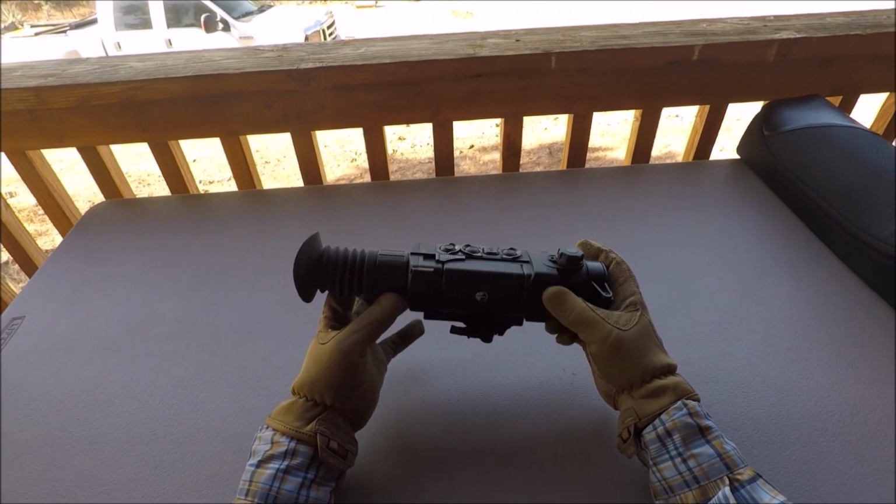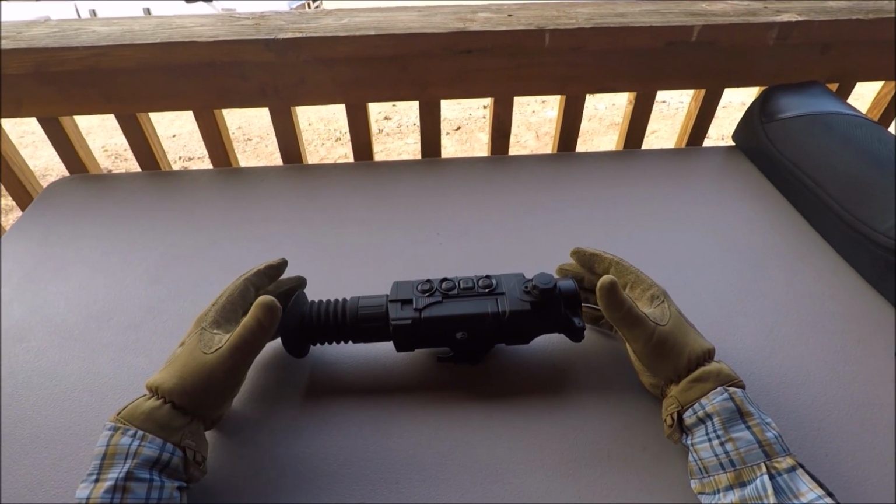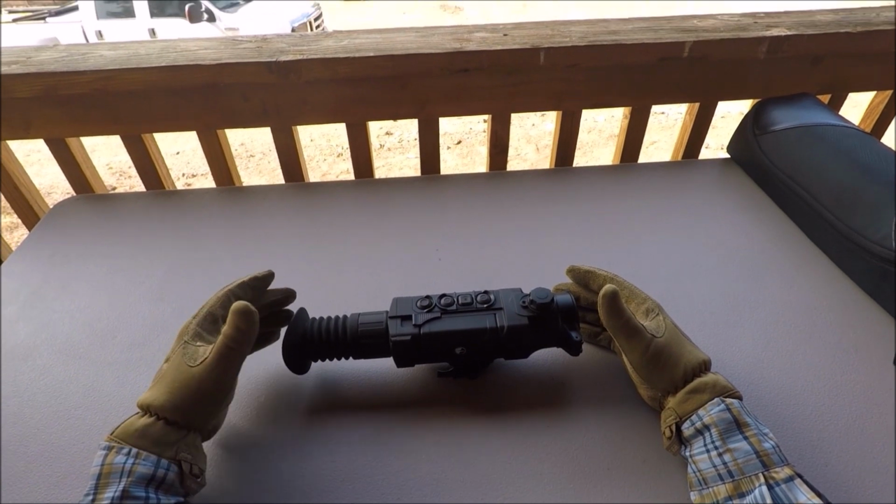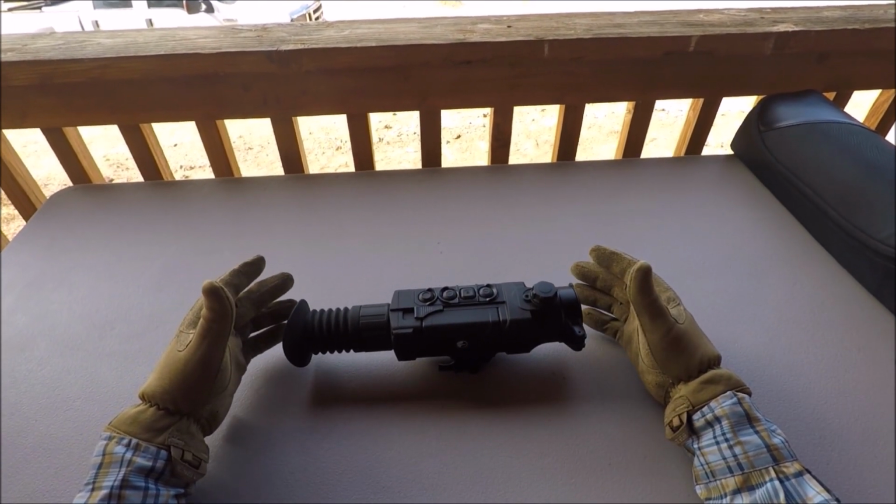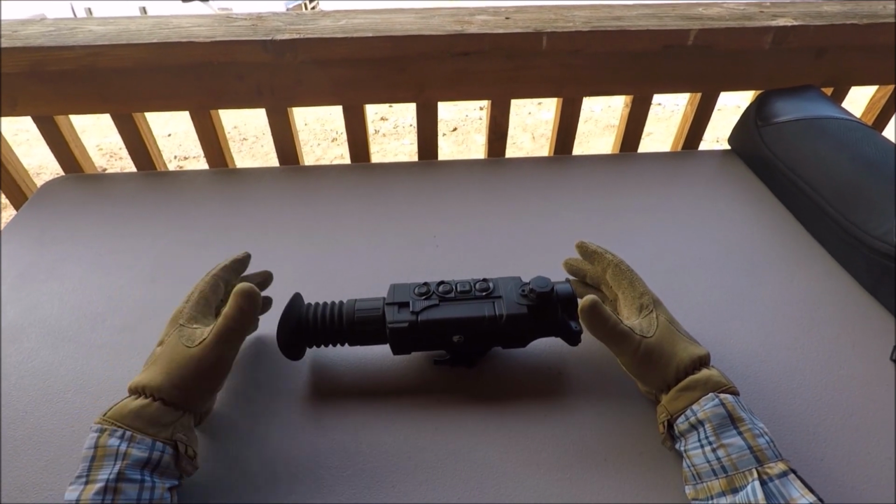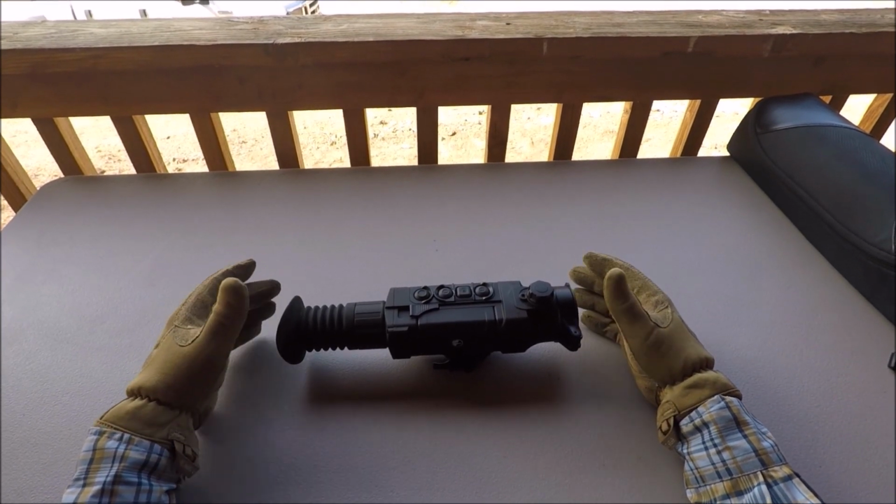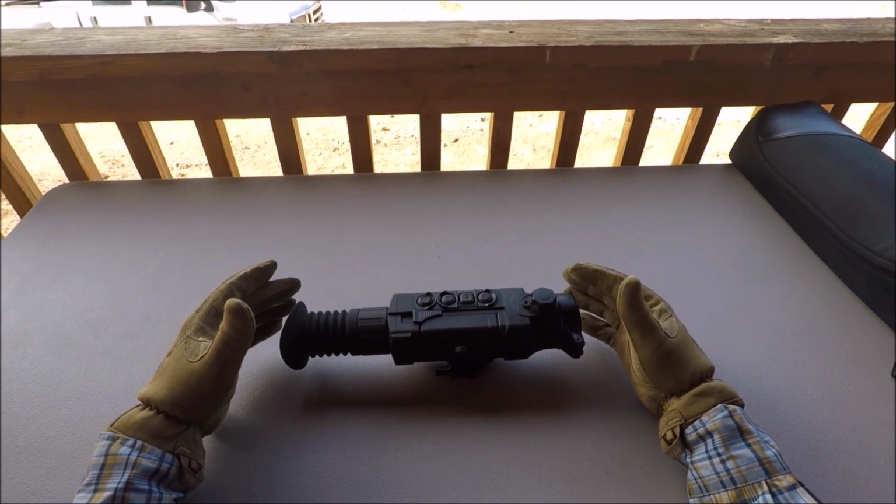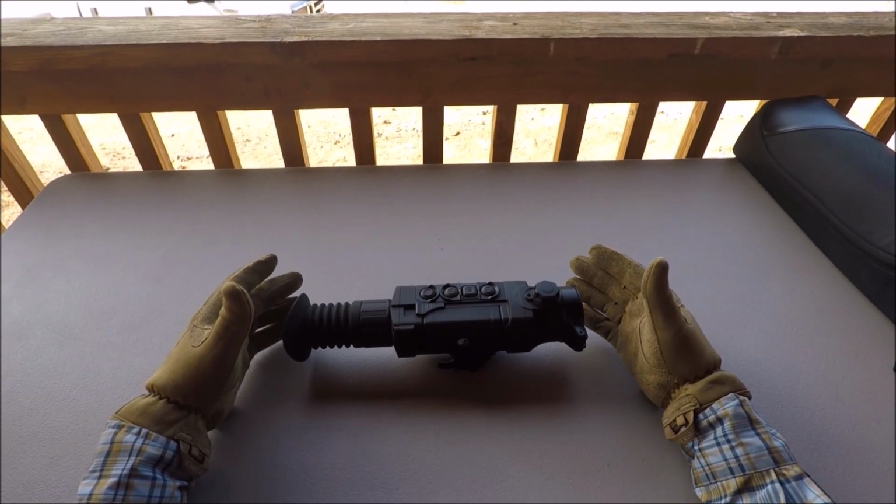The Pulsar Trail XQ38. For the last 6 months or so, I've been checking out all the different thermal devices out there, handhelds, weapon sights, clip-on devices, and just trying to find the right one that fits our needs the best before taking the money out of our pocket and buying one. Because as you know, if you're in the market for one of these, and you probably are if you're watching this video, they can be quite expensive. So you obviously want to make the right decision when you decide to purchase one.